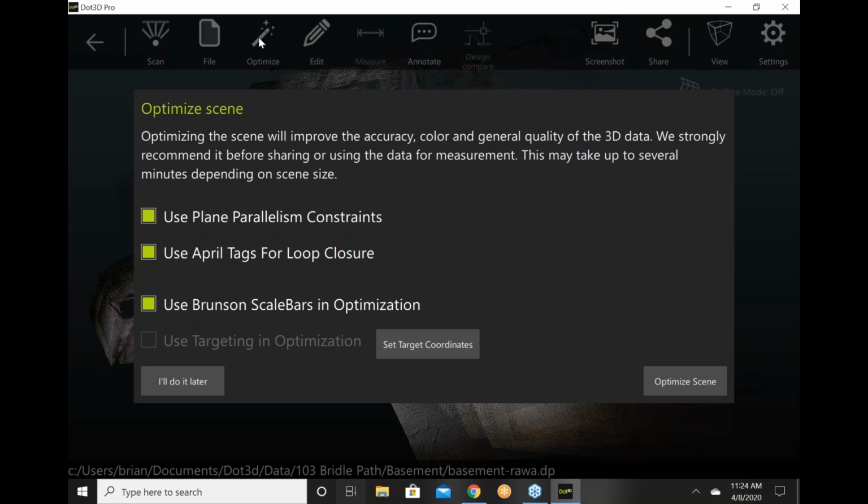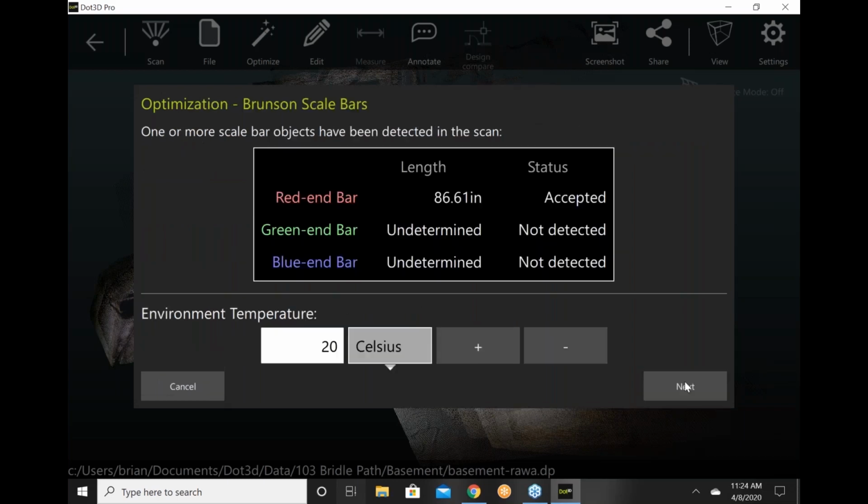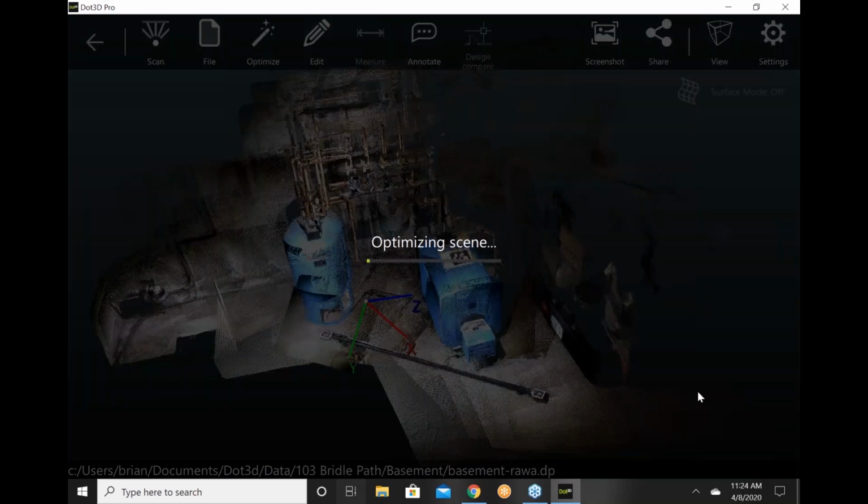We've also got a Brunson scale bar. So without further ado, I'm going to go and hit that. It recognized the red scale bar, 86.61 inches, which is 1200 millimeters, and we go next. So it's going to process that scene. Just takes a couple of minutes.